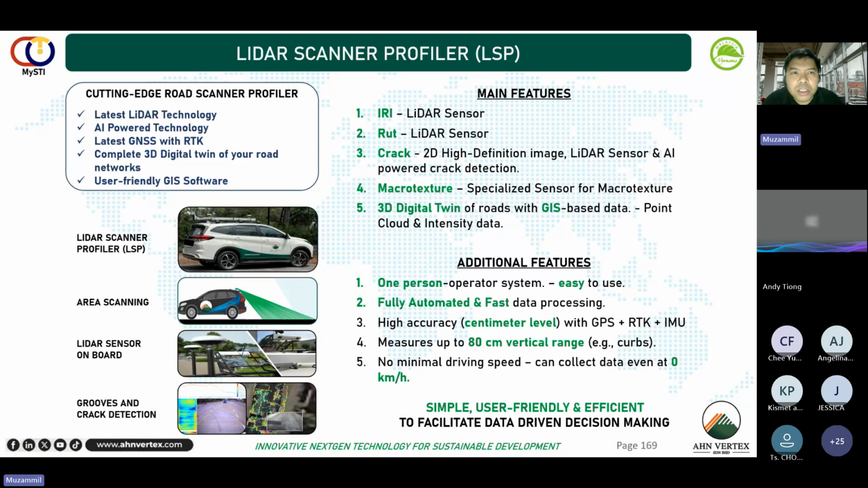And a complete digital twin of the road. I'm sure you all are familiar with digital twin. What does it mean? So LiDAR is able to do that. It is able to give you the digital twin of roads. This is the first profiler that can do that. And the results can be visualized in GIS software. Any GIS software can be used to visualize the result from LSP.